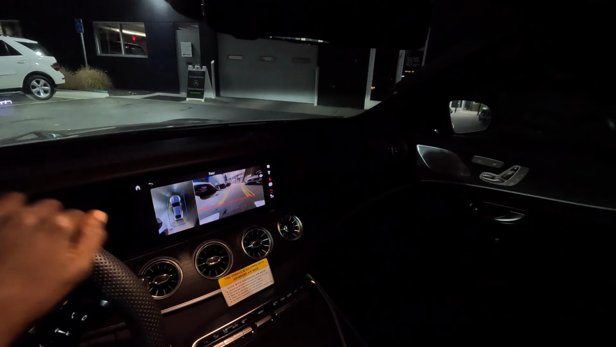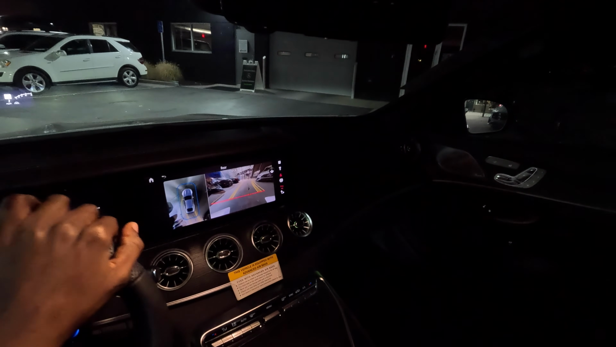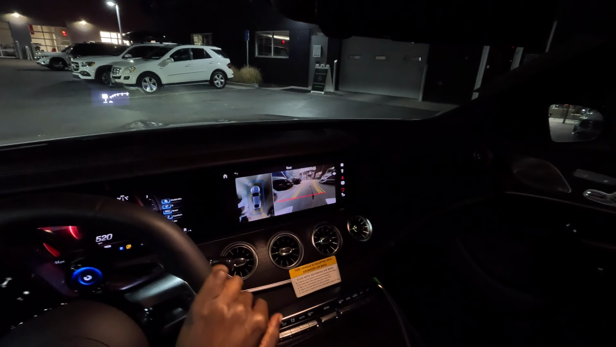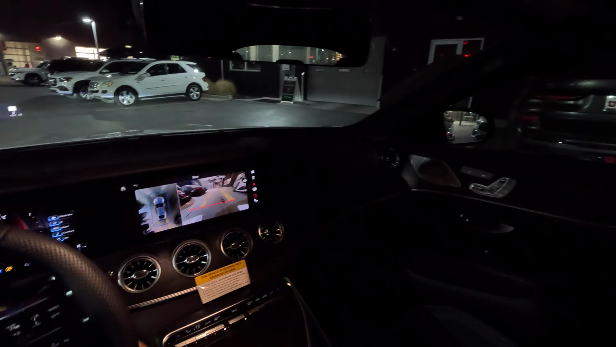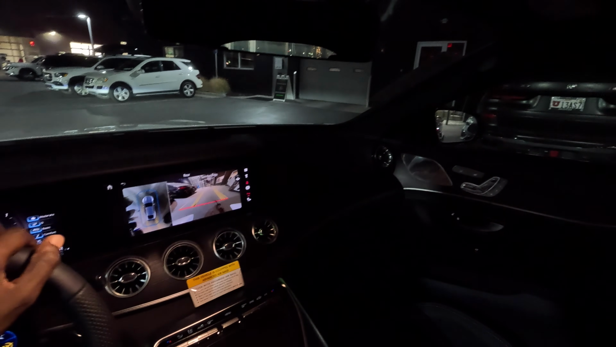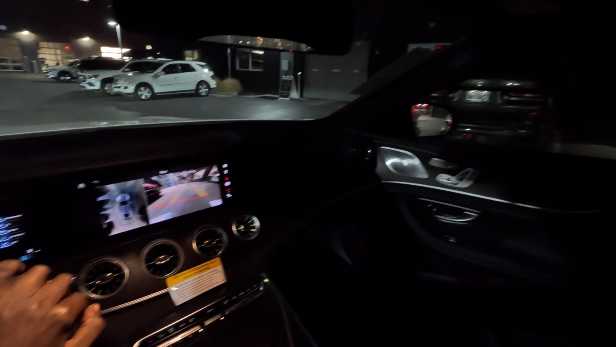So let's see if we're going to be able to park it. Usually the valet techs park the cars, but we should be able to put it back here.